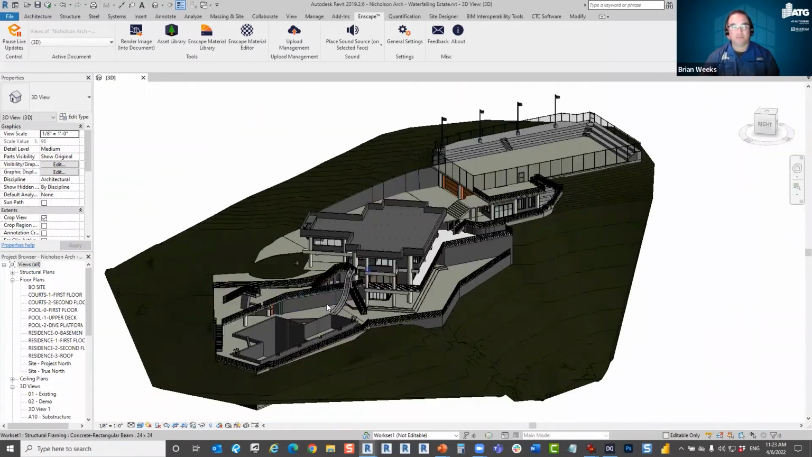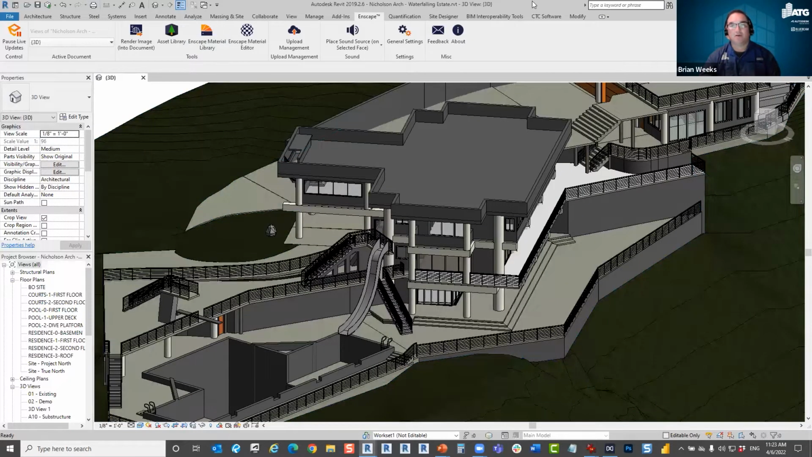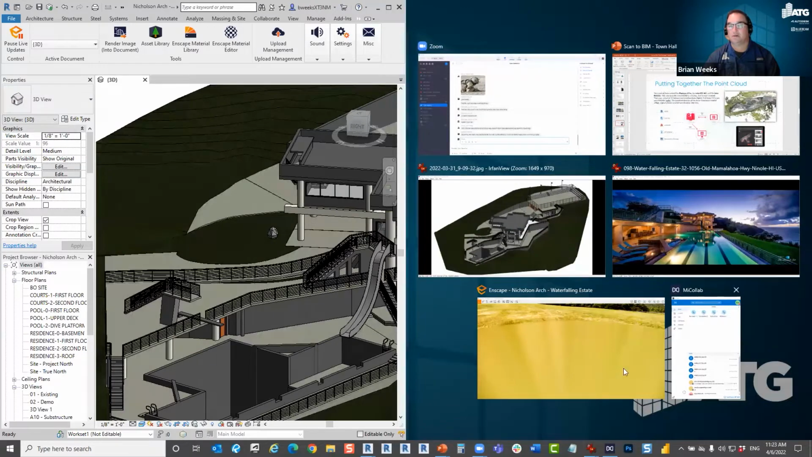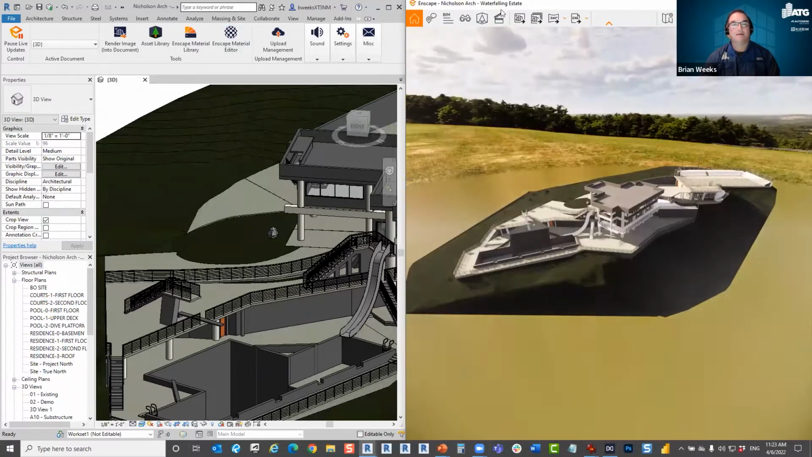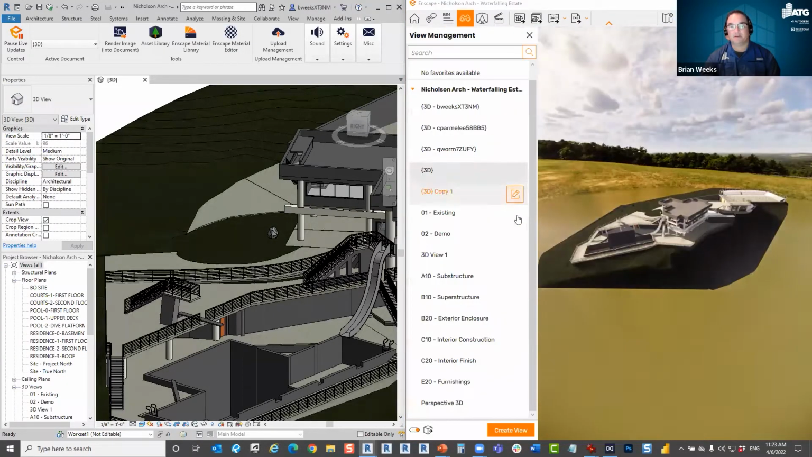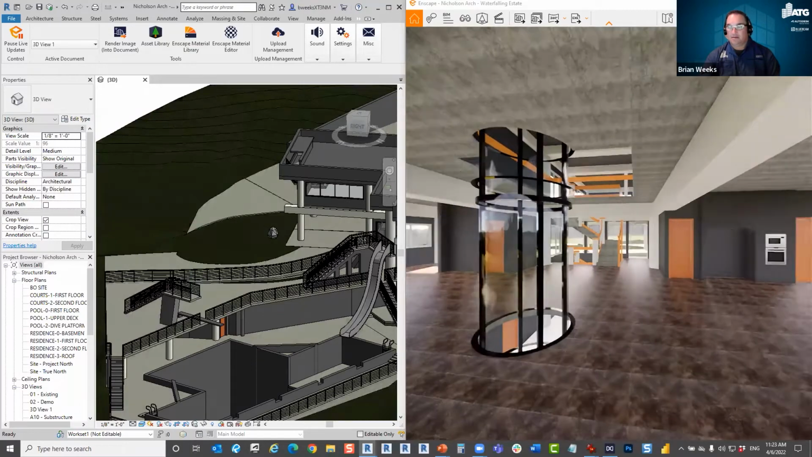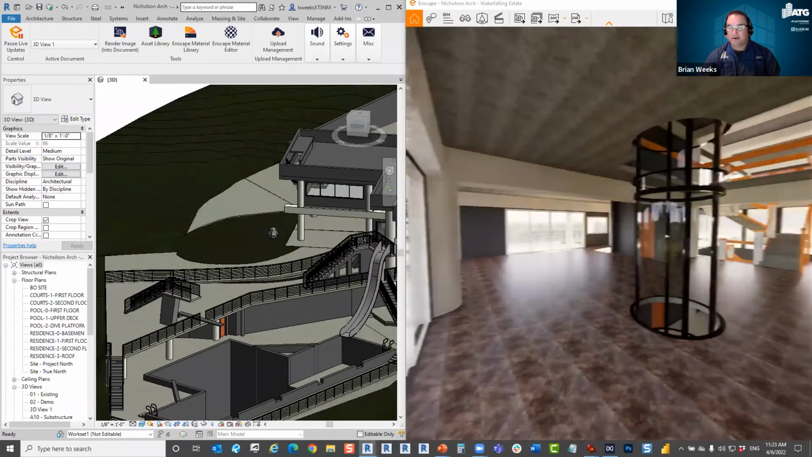You can actually come in and walk around. So I'm going to do that real quick and just show you in Enscape, and I'm going to split screen. So we did model the interior.